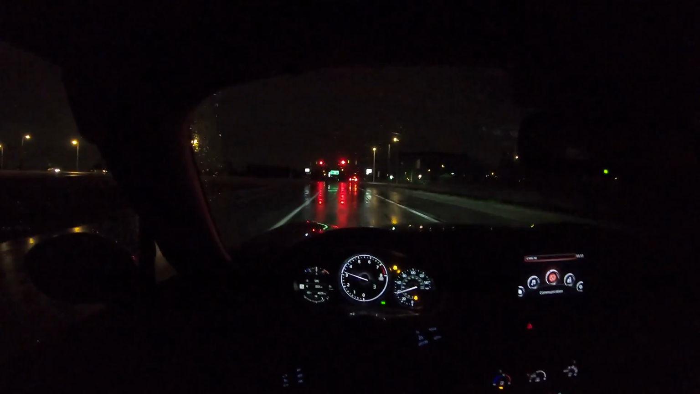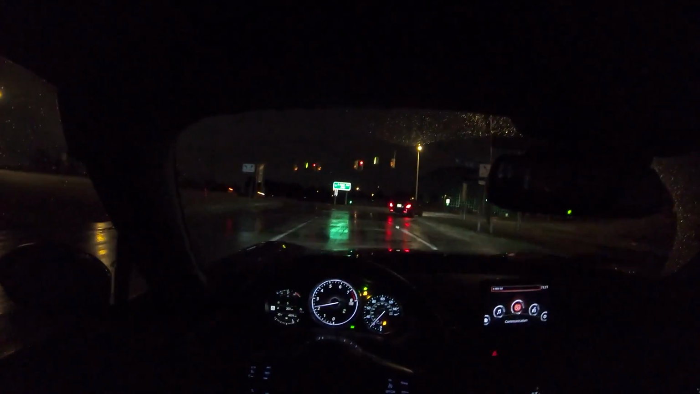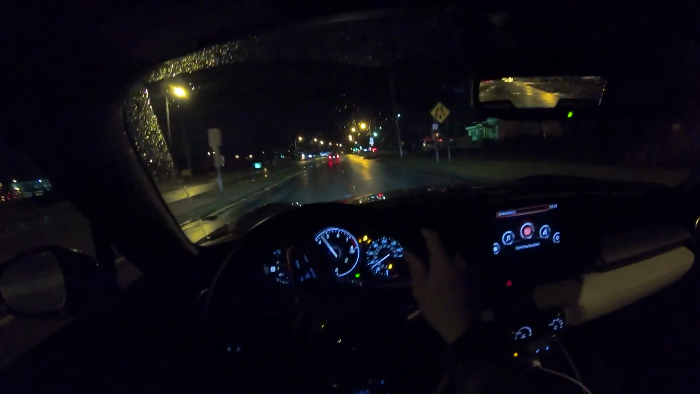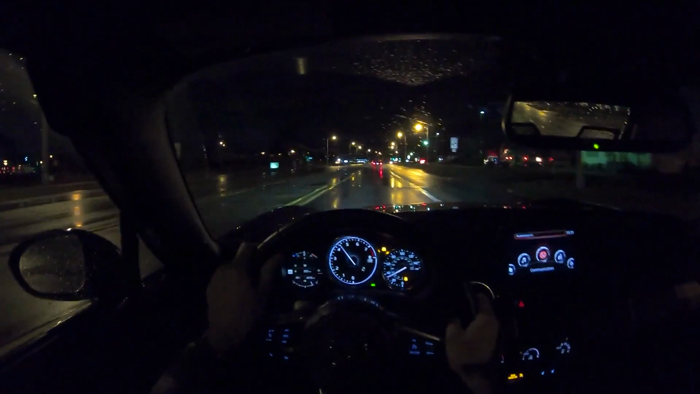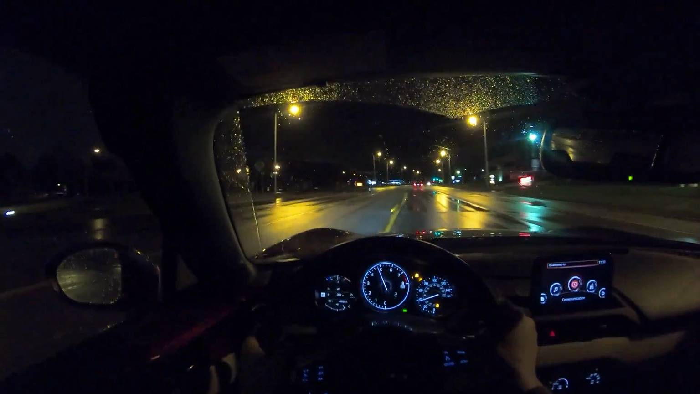Other than that, I'd have the RF for looks and for just its refined character. And I think it's a little bit stiffer too. But again, if you're going for lap times, this is the way to go. No traction tonight. Not even a little bit.